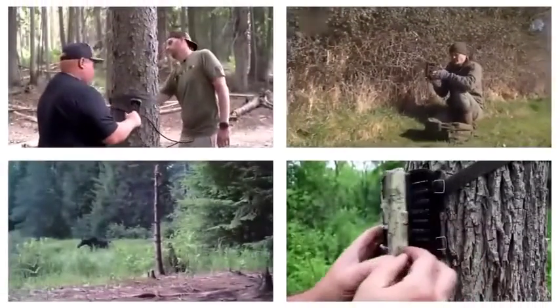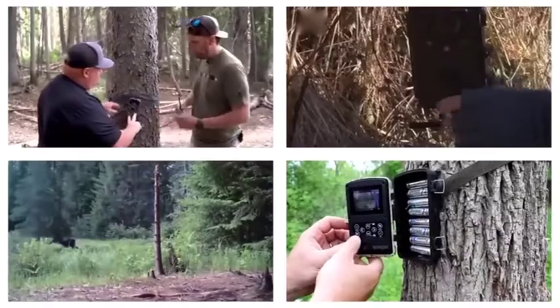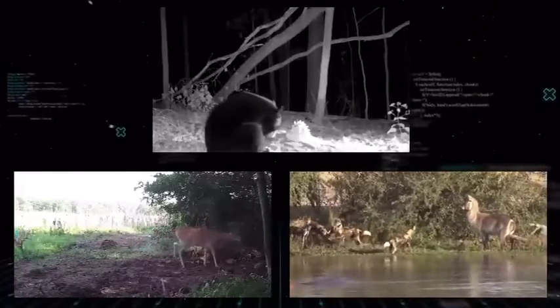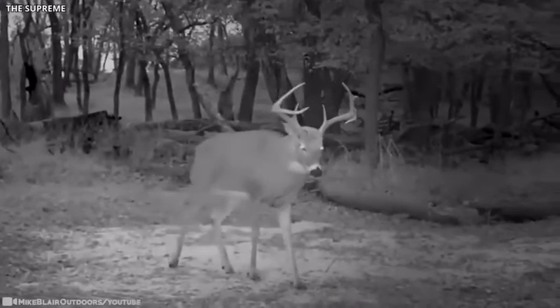Local authorities frequently set up trail cameras or forest reconnaissance cameras to monitor wildlife in the area and also for safety purposes. While most of the images of the trails are only monotonous recordings of wildlife and animals, sometimes people end up finding strange and bizarre things in the footage as well.